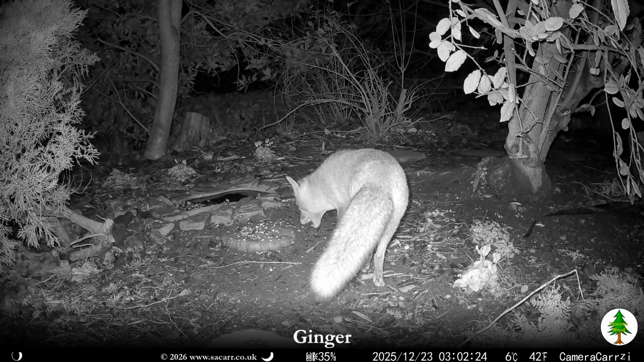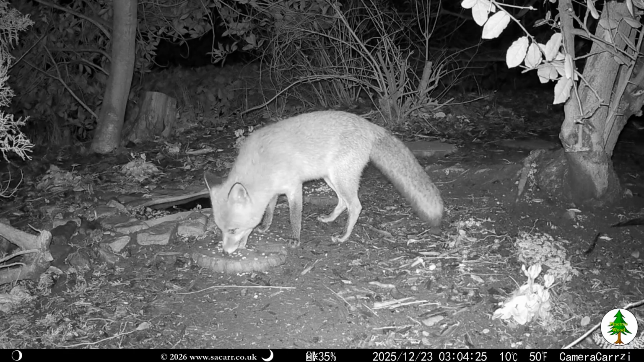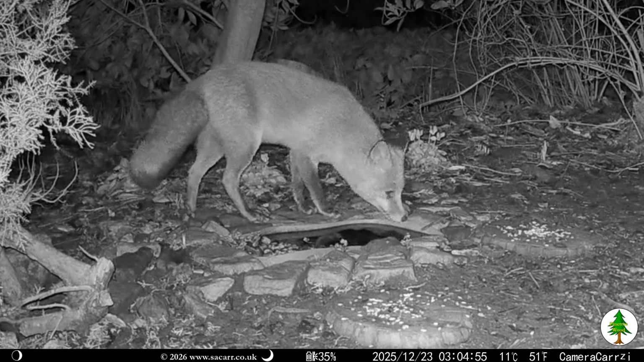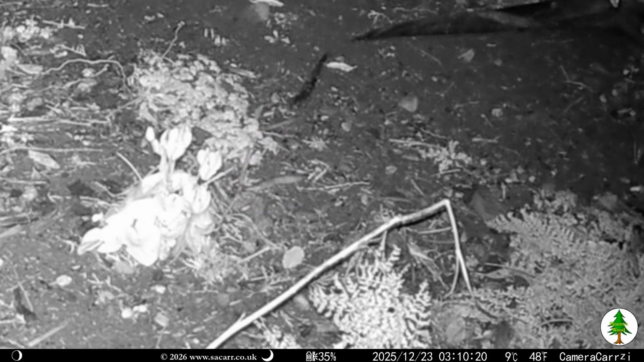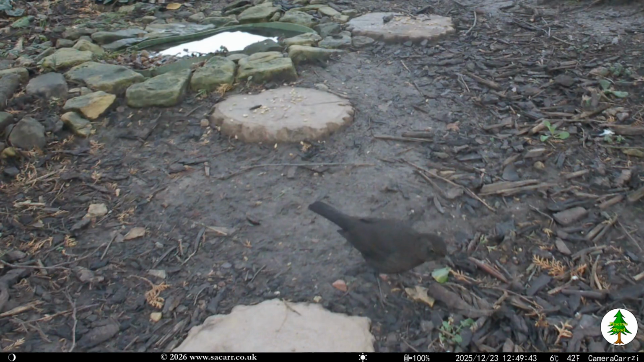45 minutes later, at 3 in the morning, Ginger was in the wood looking for seed. The visit lasted a few minutes. The next capture looked like a minute of nothing, until I noticed 2 slugs having a very, very slow race. There were no other captures until lunch, starting with a female blackbird.